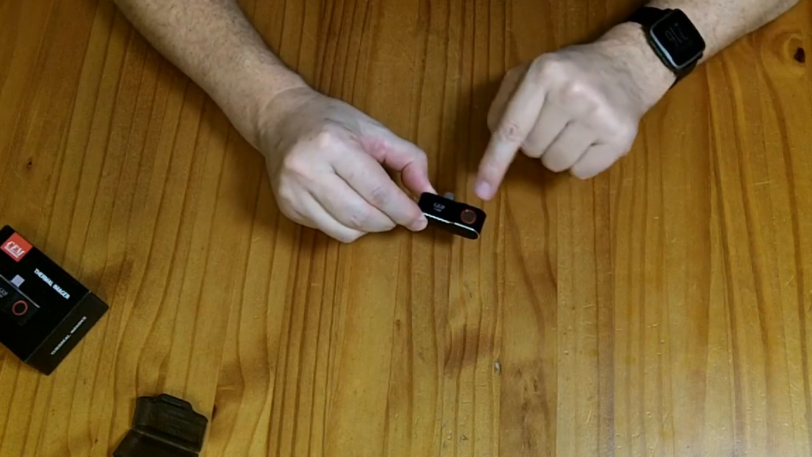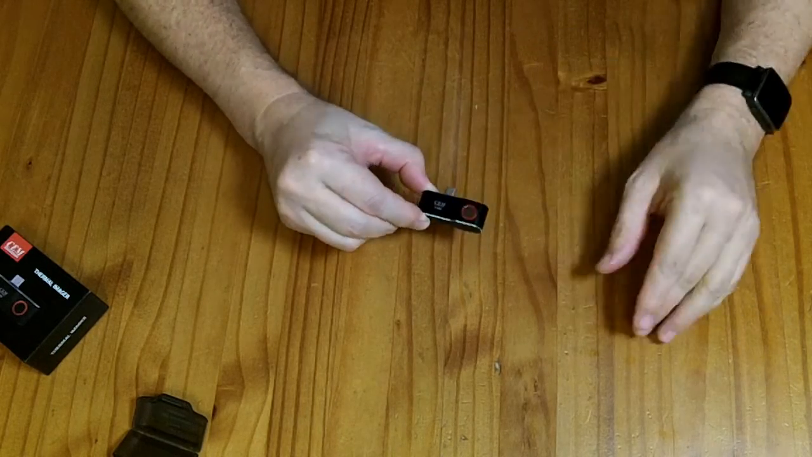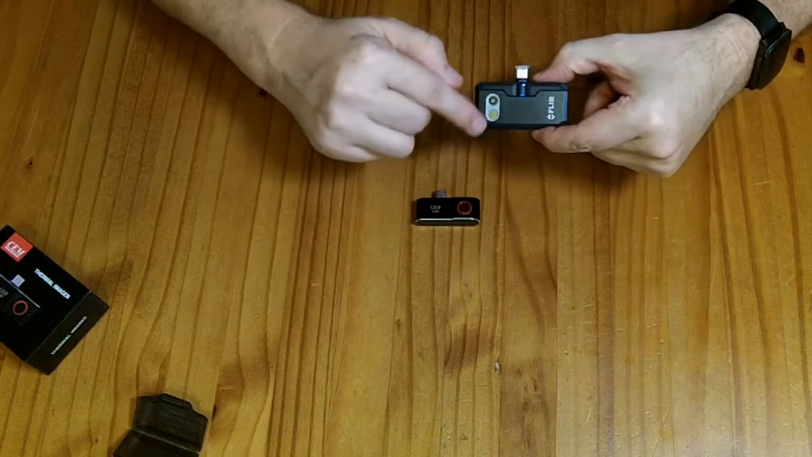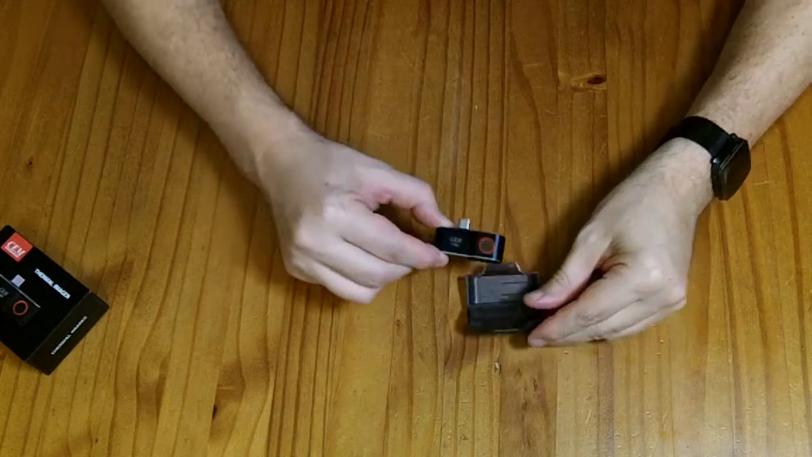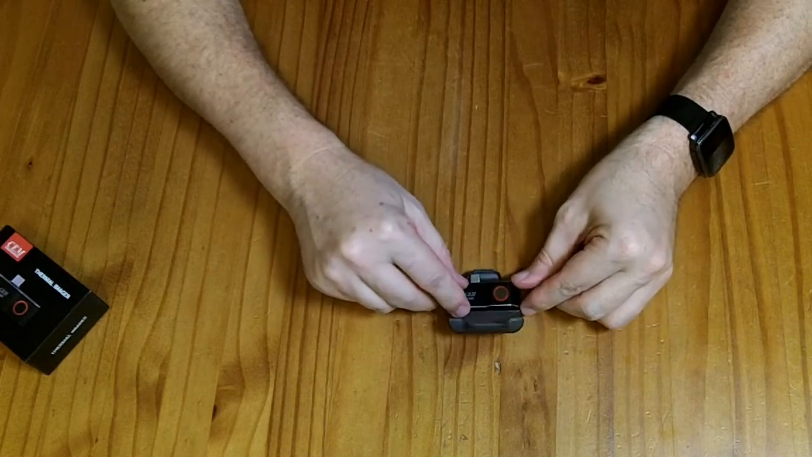I'm a little worried by the fact that the IR sensor isn't really protected by anything. Here, at least, you have a little piece of IR translucent glass in front of it. So you do have to be careful with this not to let anything touch that sensor.